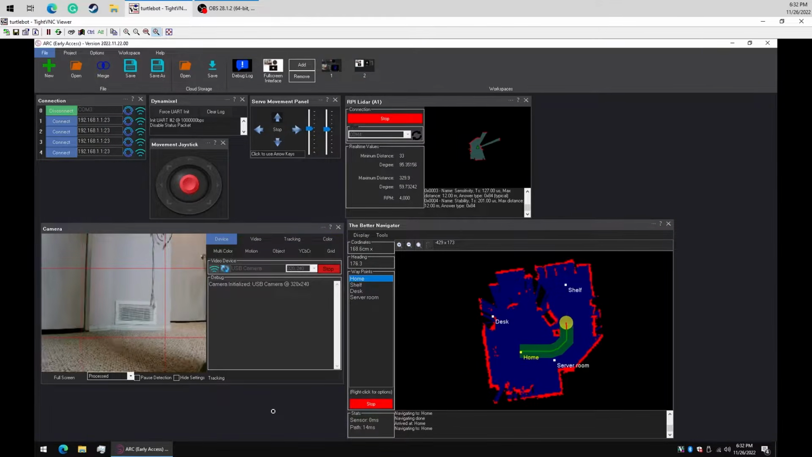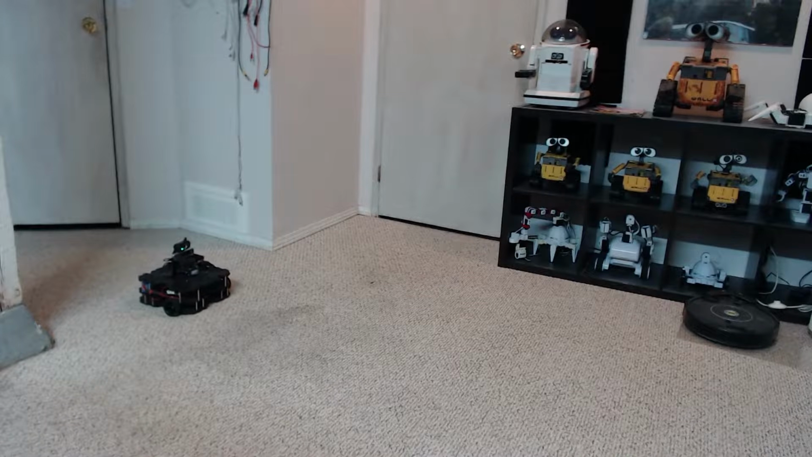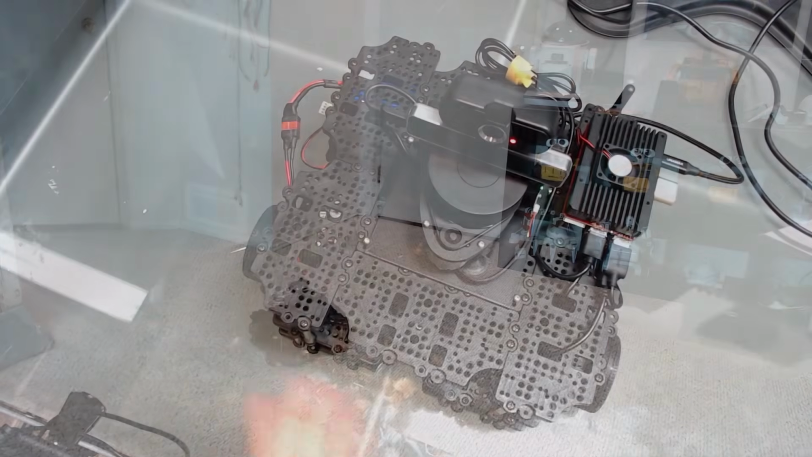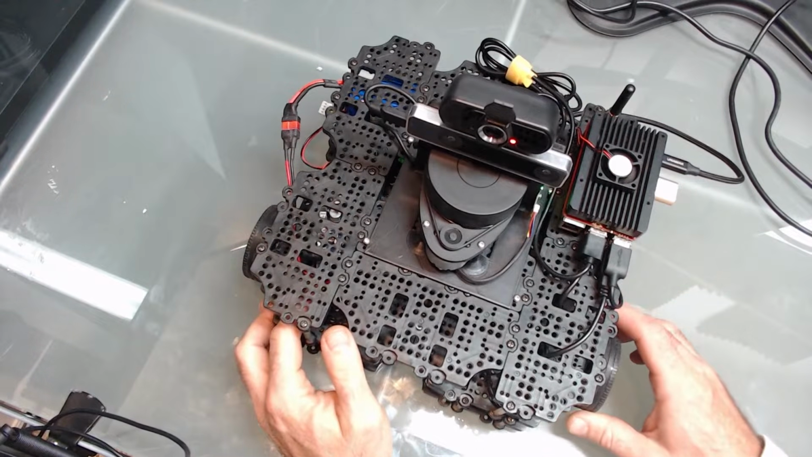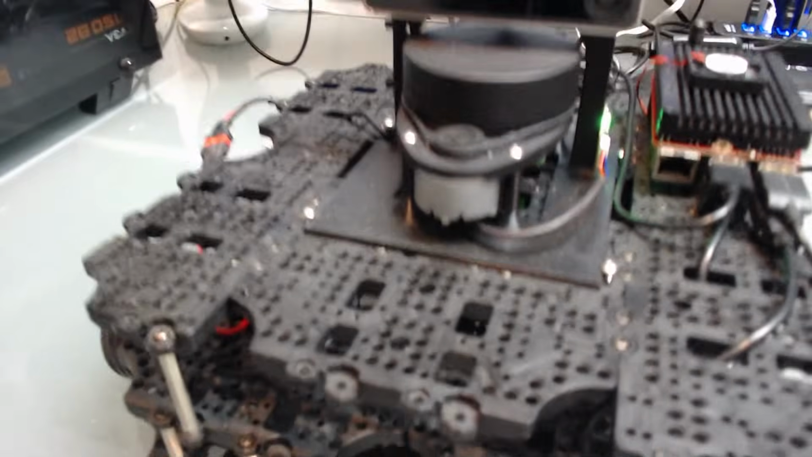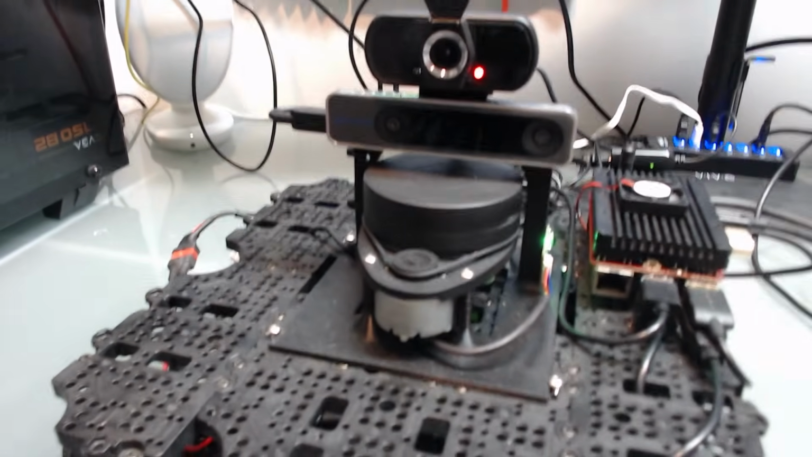Hey everyone, we're going to play with the Better Navigator today and do some navigating with a Lidar and a robot. So what I have here that we're going to be using, don't be intimidated by all the hardware on this guy. We're only going to be using the Lidar. I'll turn the camera on just so that we can see what the robot's doing, but we're not going to do any vision tracking or something.